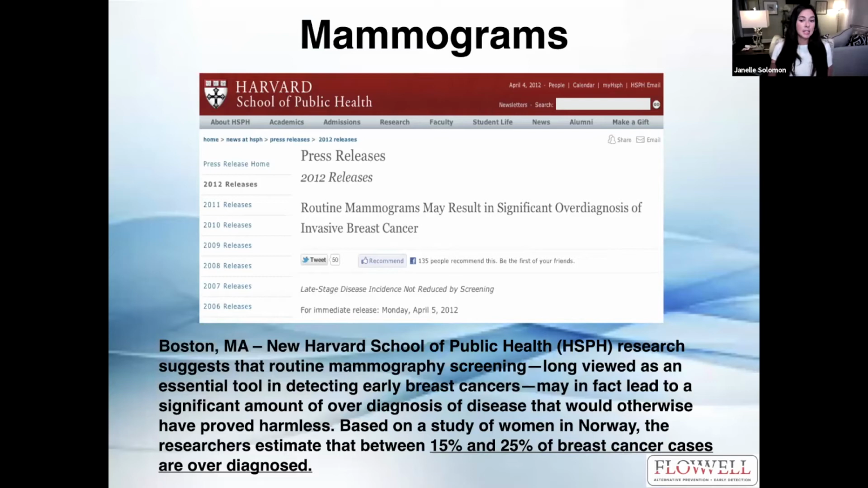There's a study of women in Norway. The researchers estimate that between 15% and 25% of breast cancer cases are overdiagnosed. Reach out to me if you would like that study as well.